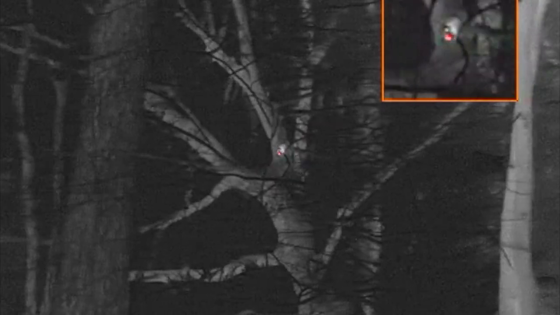And this is interesting. This is a bat flying over the path, and what you see is the only warm part is the body. You don't see the wings very easily, probably because the wings cool down with the air temperature.